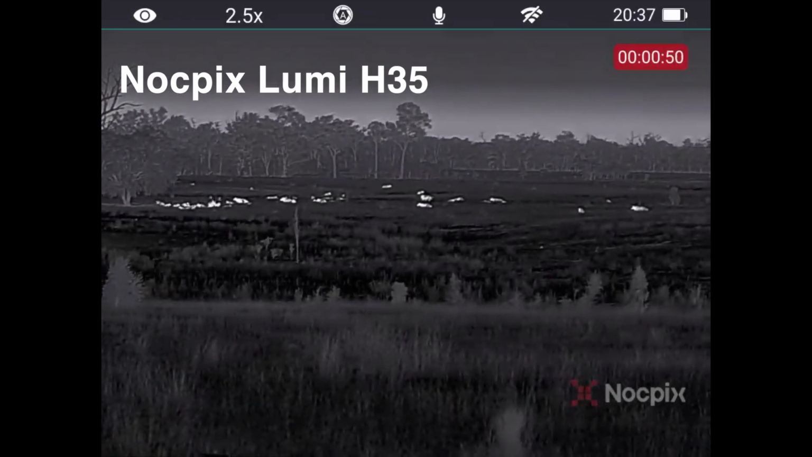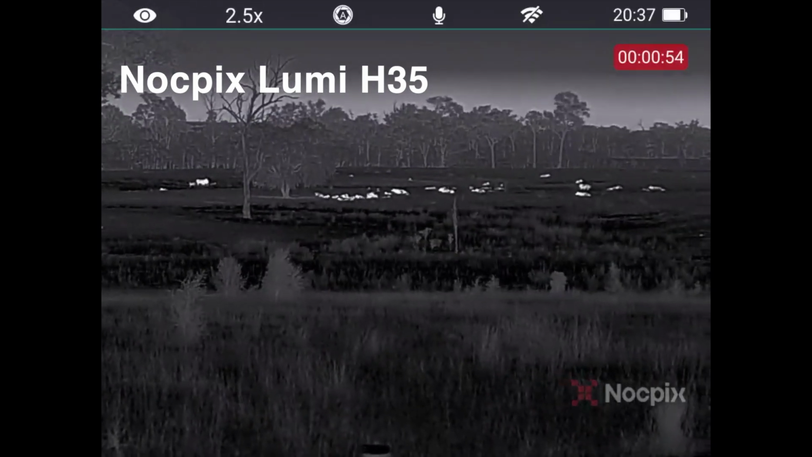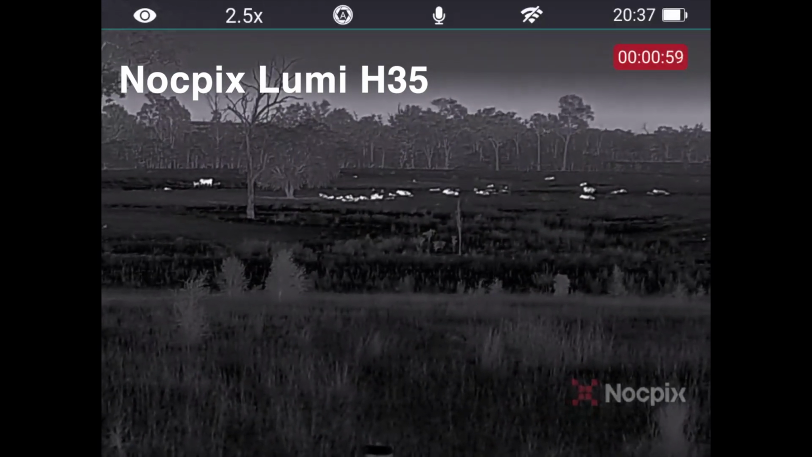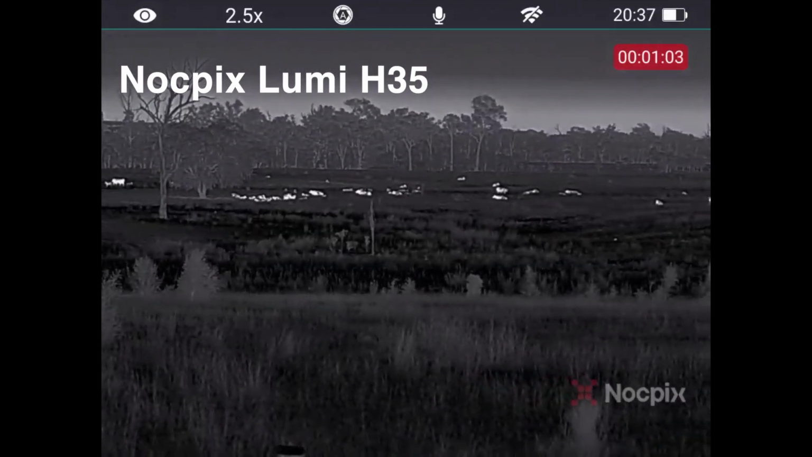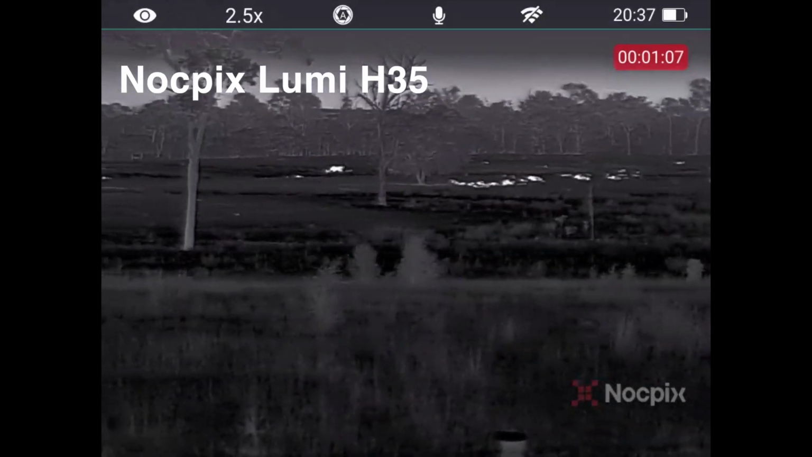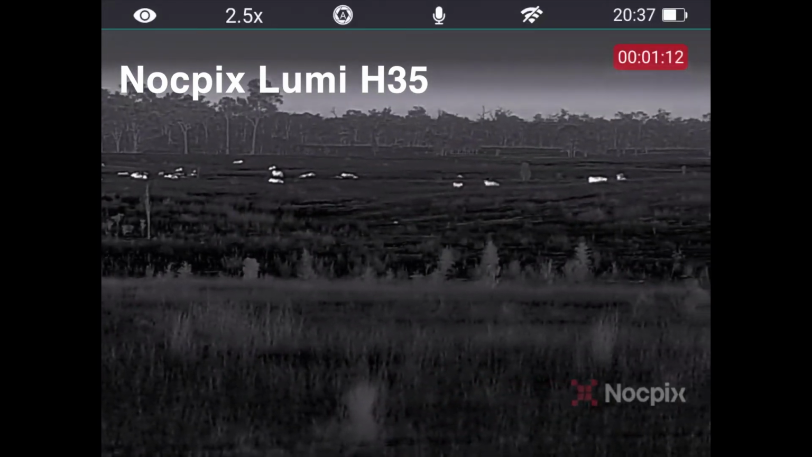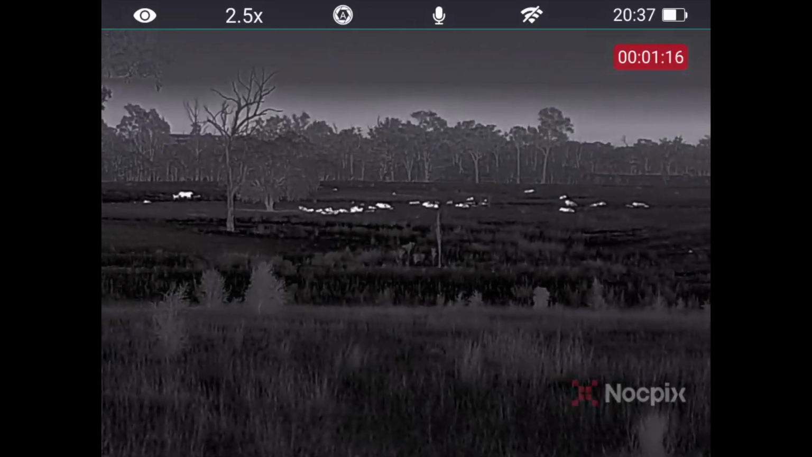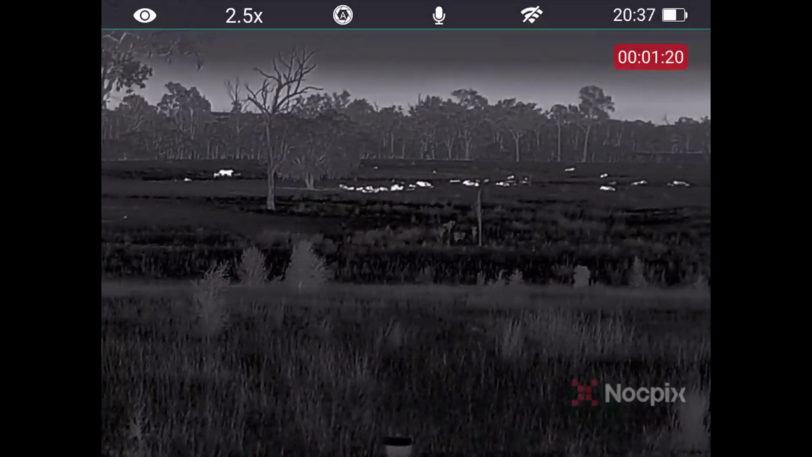Now, I did make sure that all the thermals are set to the same contrast and brightness. The brightness is set to 7 on the Nocpix ones, and just a bit brighter than halfway on the Infiray ones, and the contrast is all set to the mid range, which is about right for these conditions.